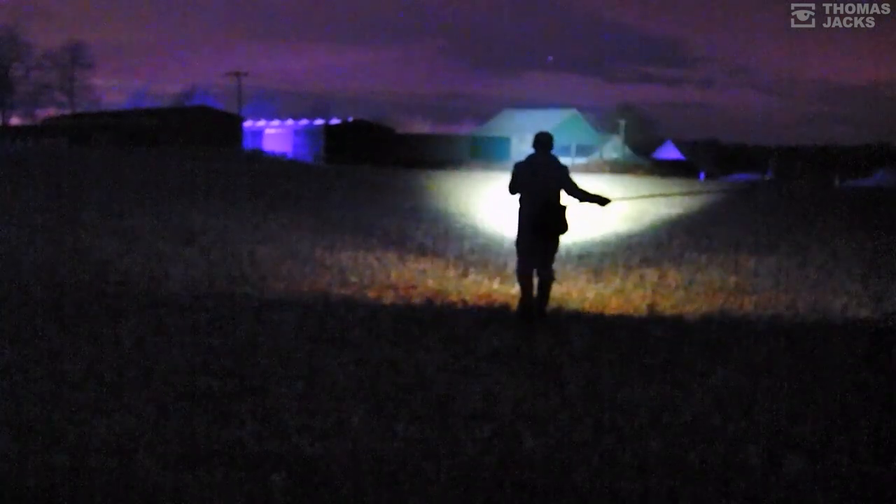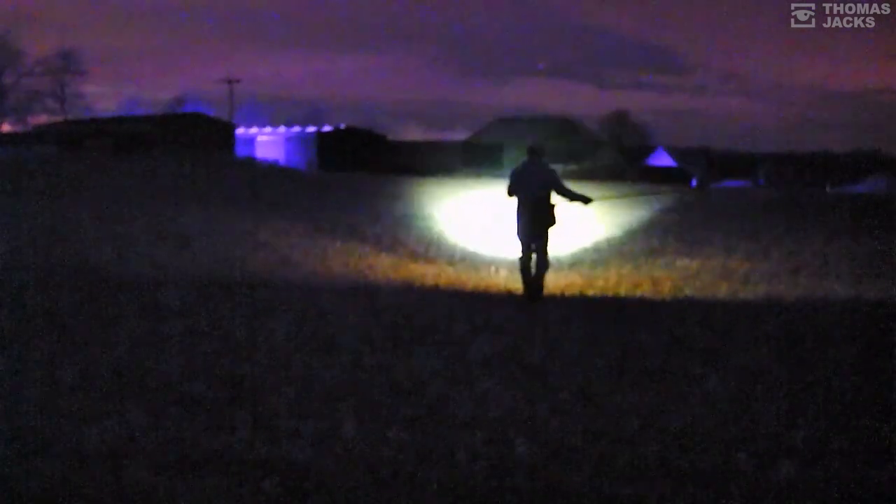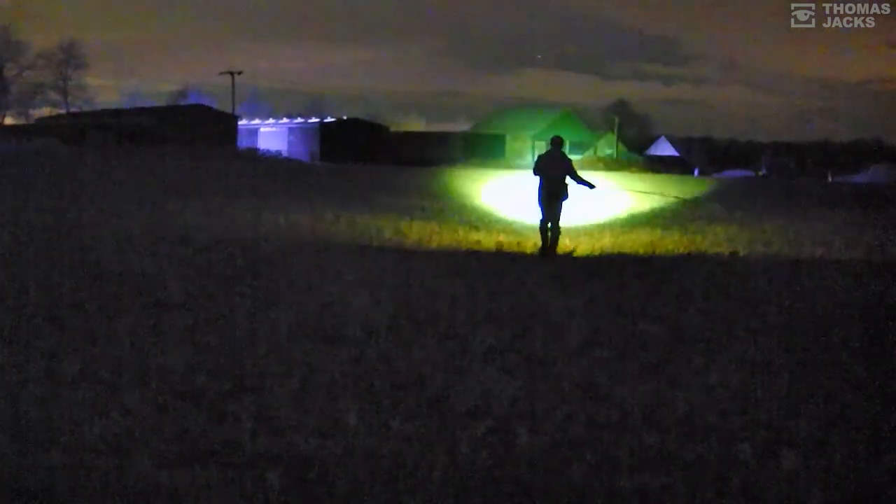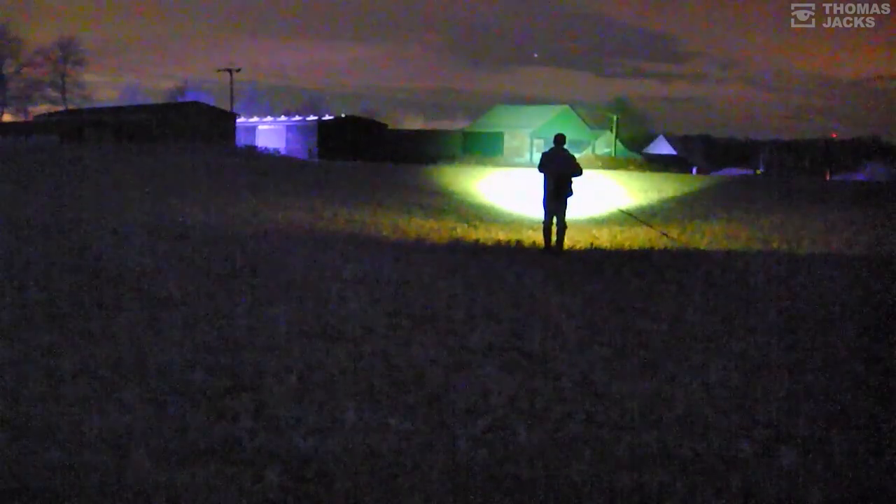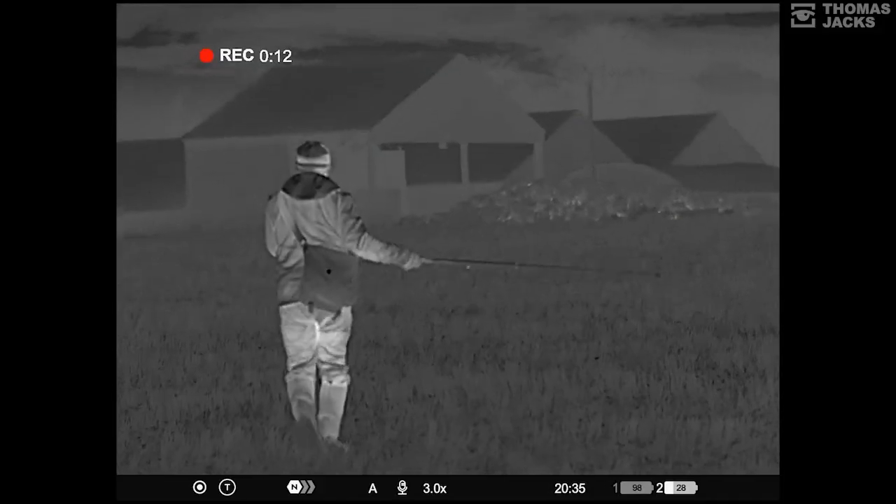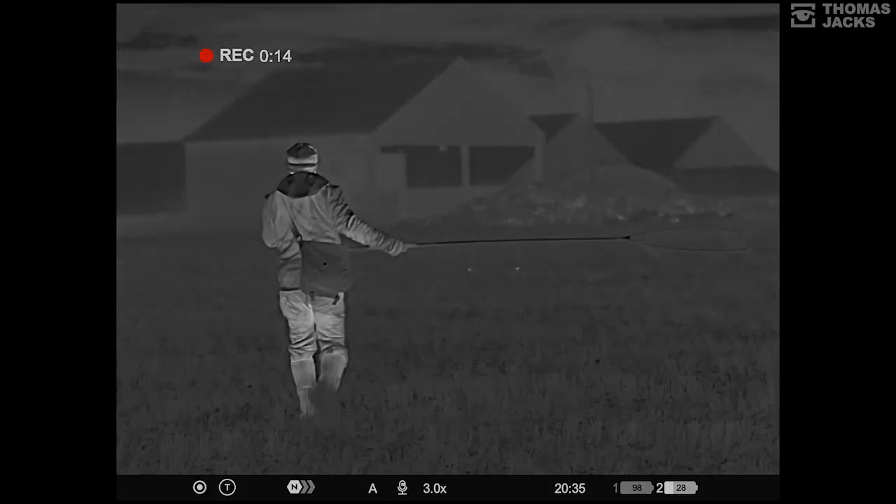So we're getting near the barn, so I probably won't catch any more, but who knows? Yeah, we've said that twice already. You can't walk past a bird, can you? Just like fishing, one more cast. That was an amazing experience.